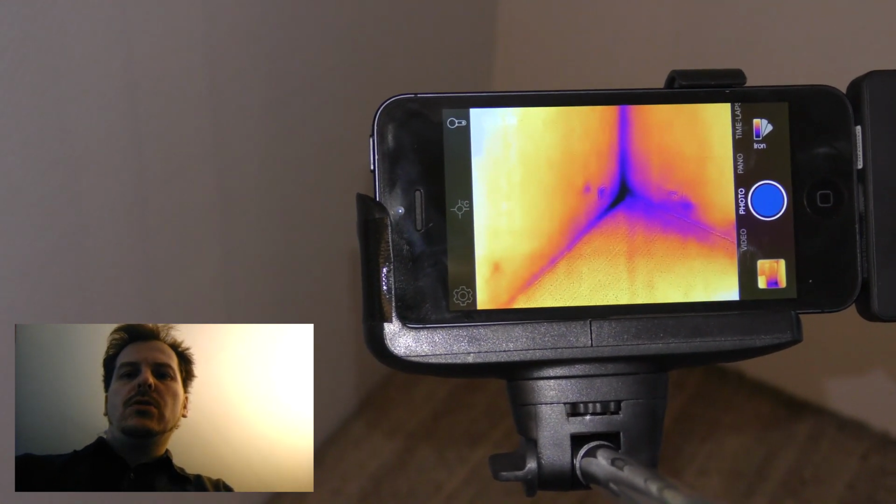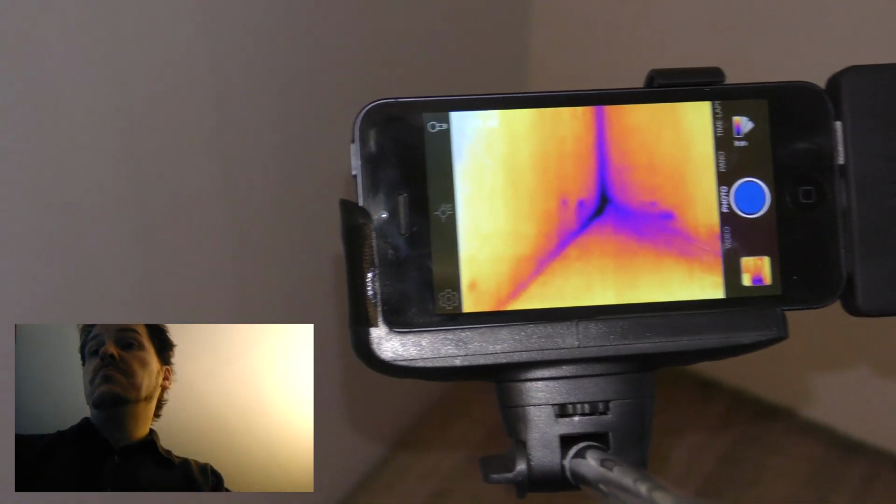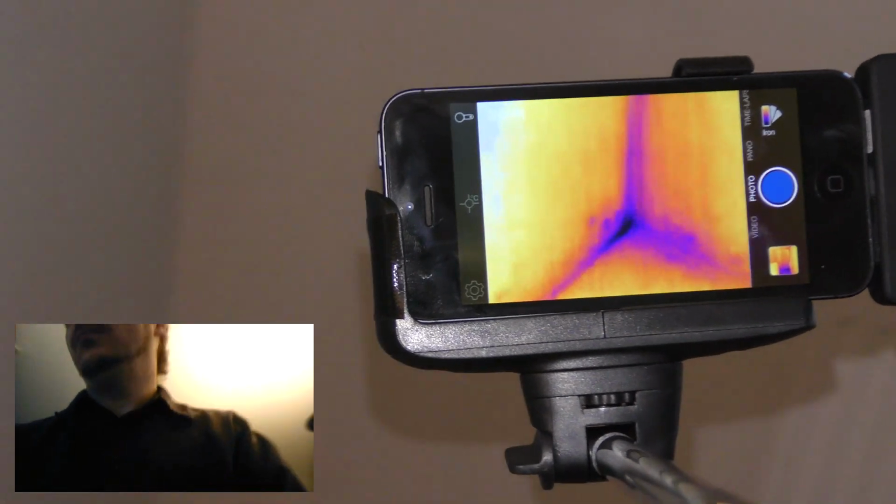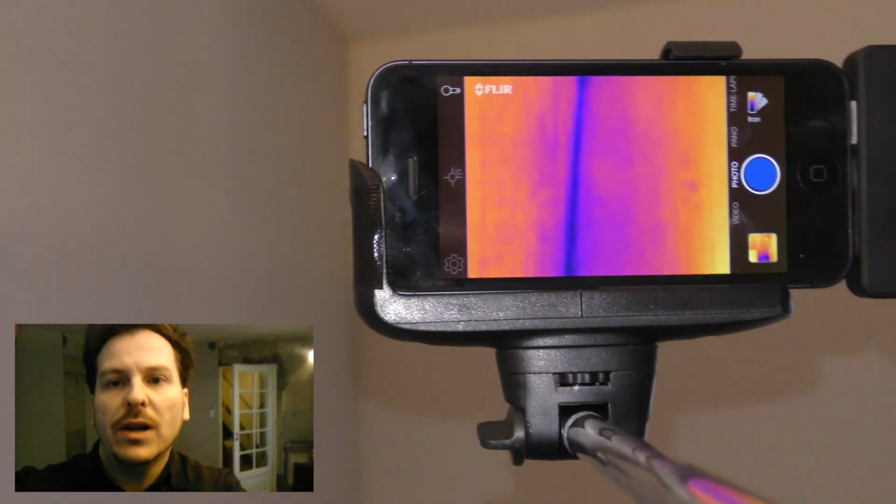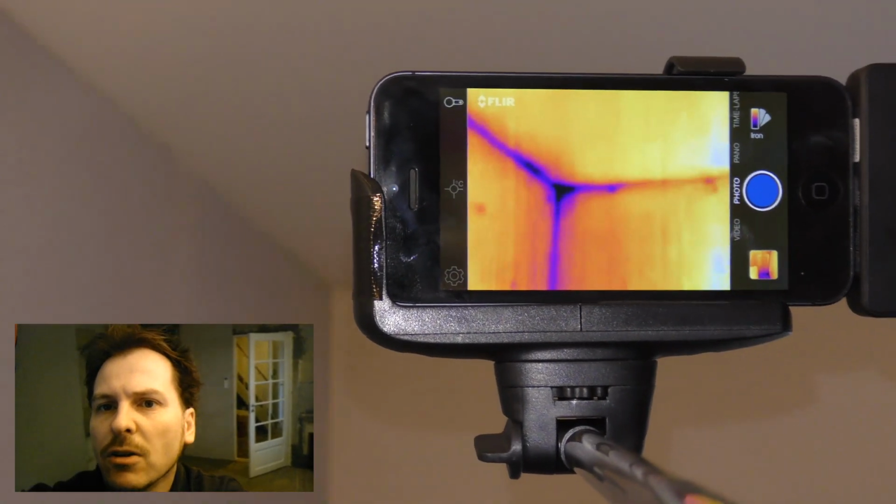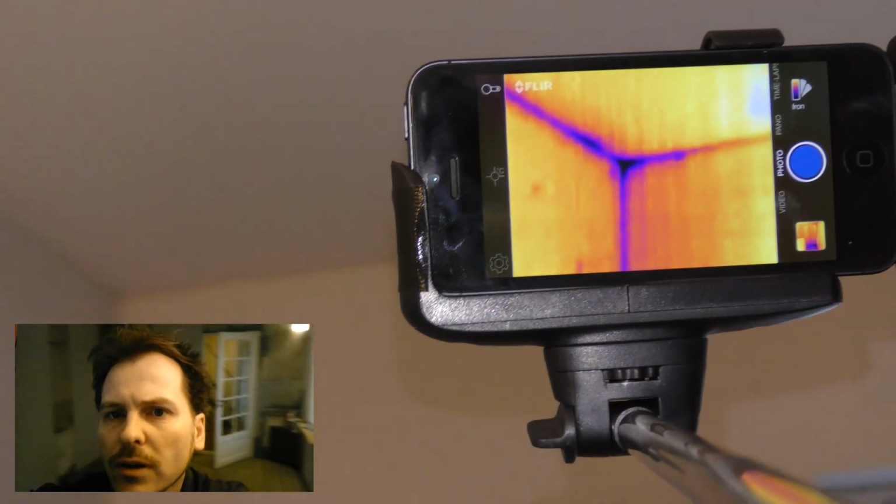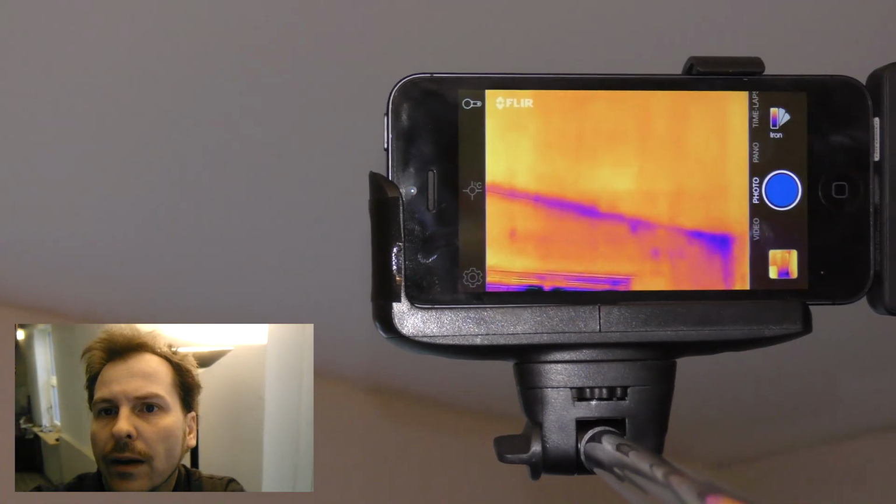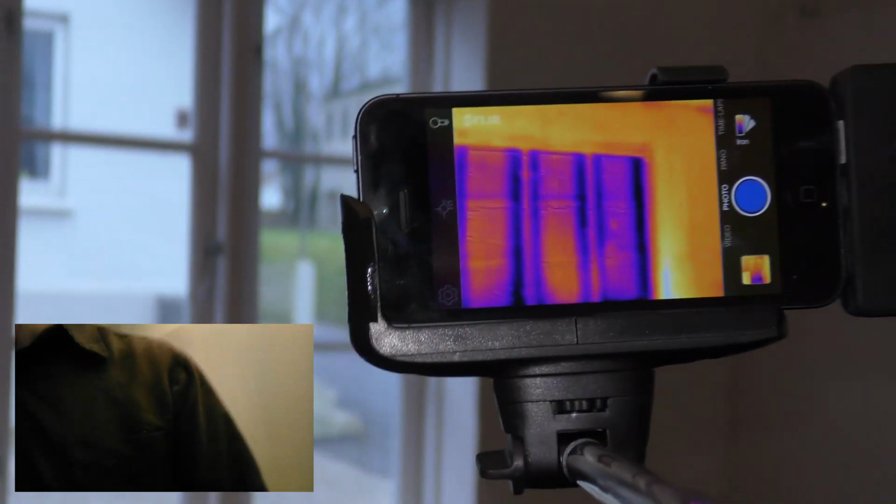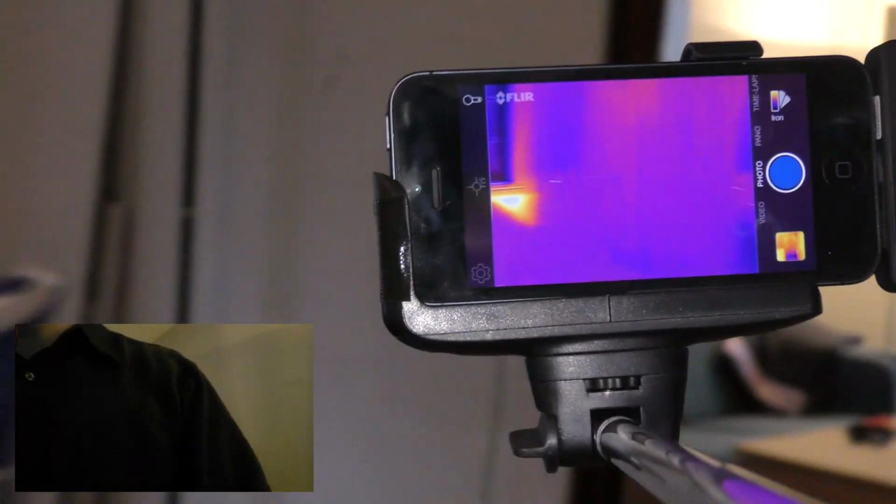That's a good place to insulate something, if I could get to that. Interesting. Well, otherwise you can follow the room around here and see up here in the corner also a cold spot. And over there, it seems to be the corners that are coolest. Really weird.